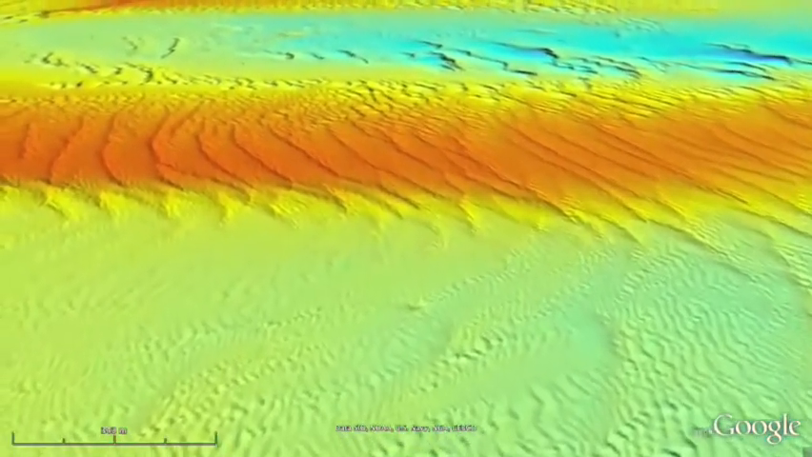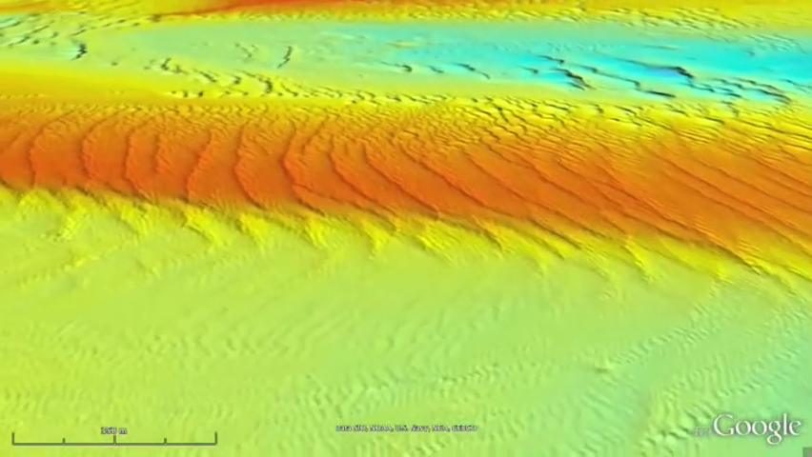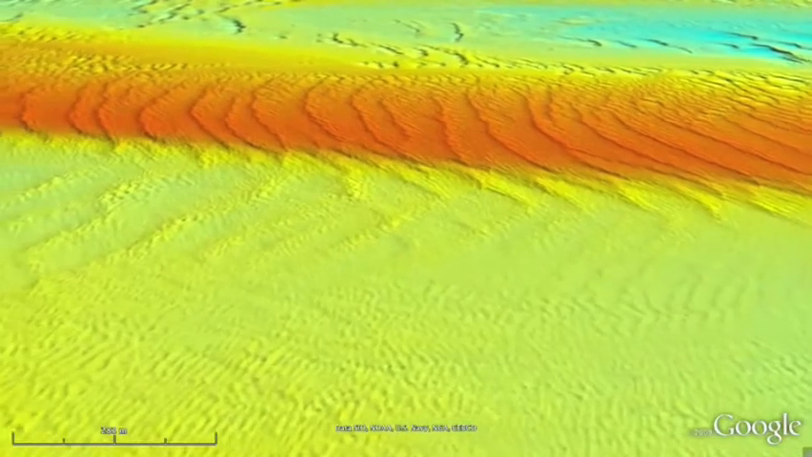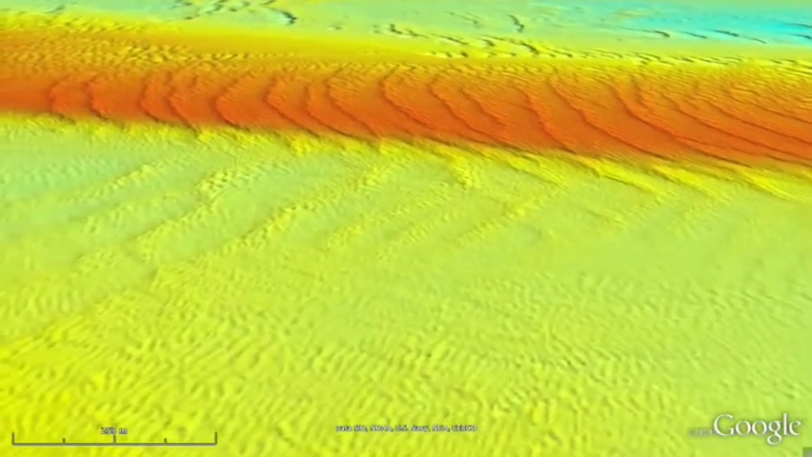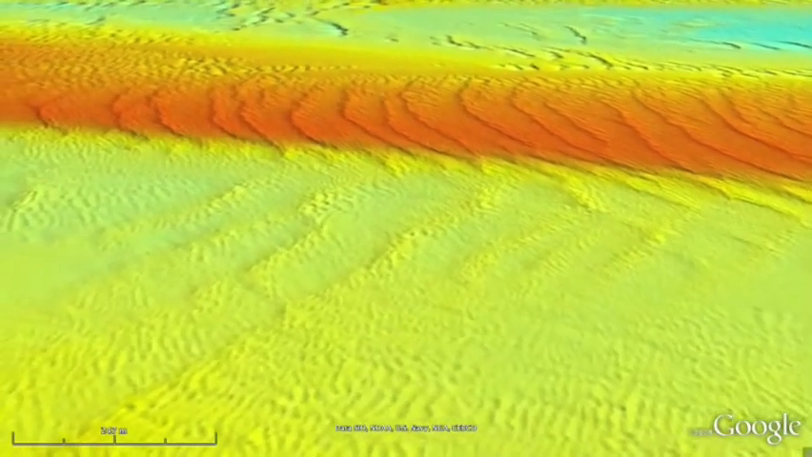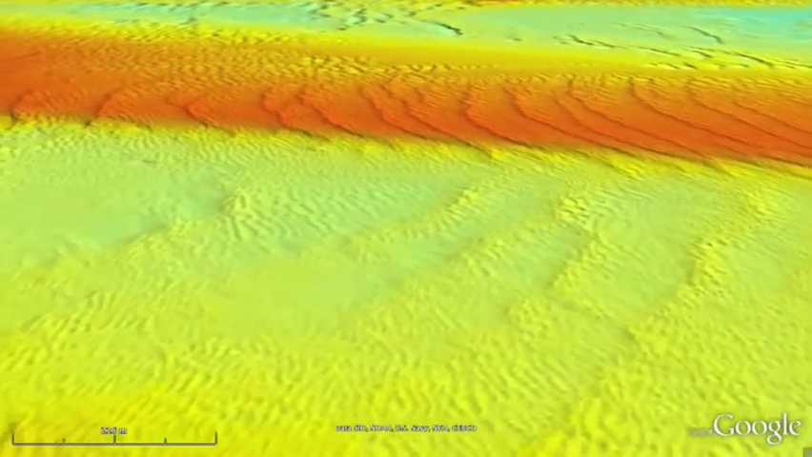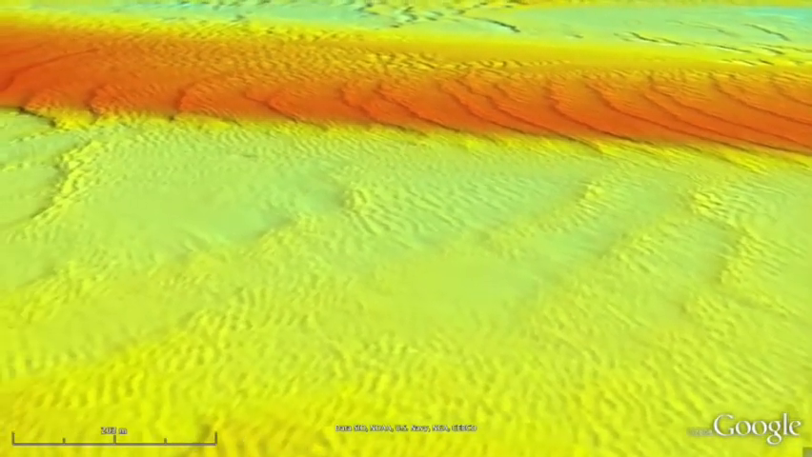Moving west, larger sand wave features can be seen to the north in shallower water. Each of these waves is about 50 to 60 meters across, indicating that very strong currents were responsible for their formation. The north-south orientation of the waves indicates that the currents were primarily east-west in direction.